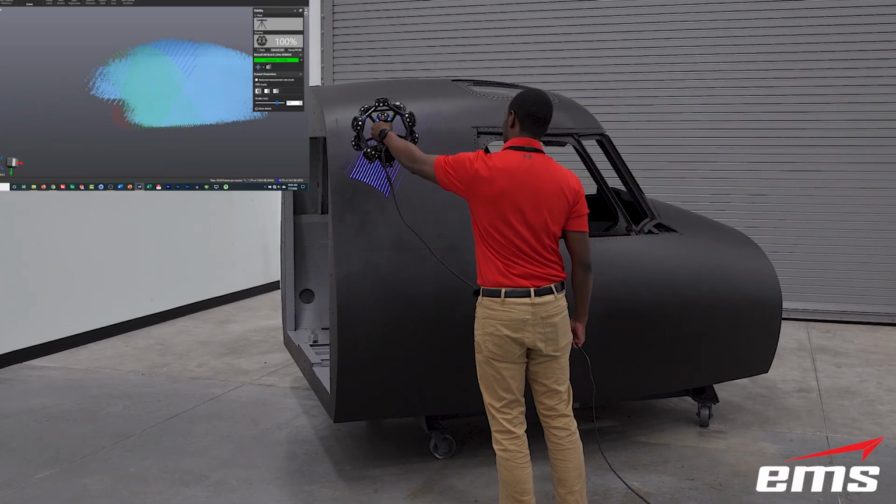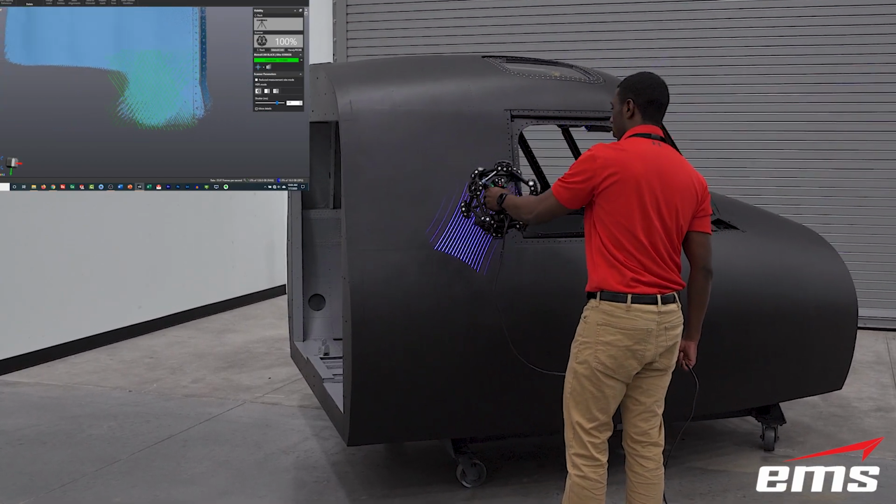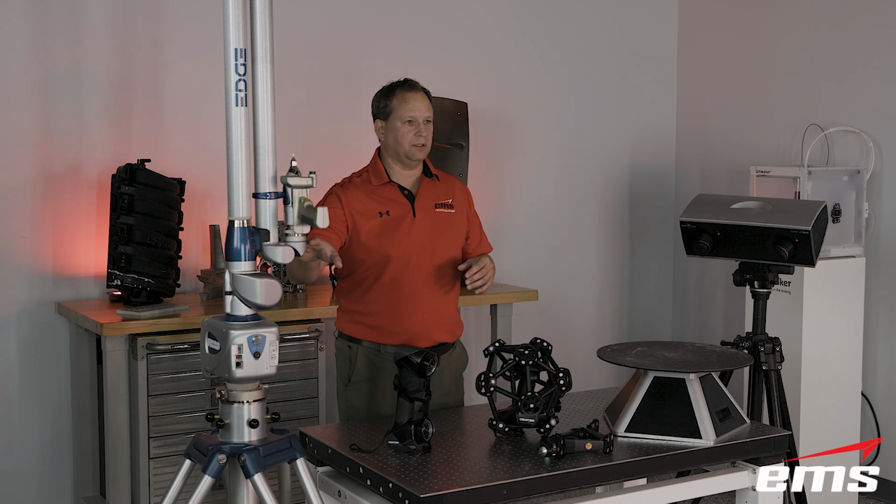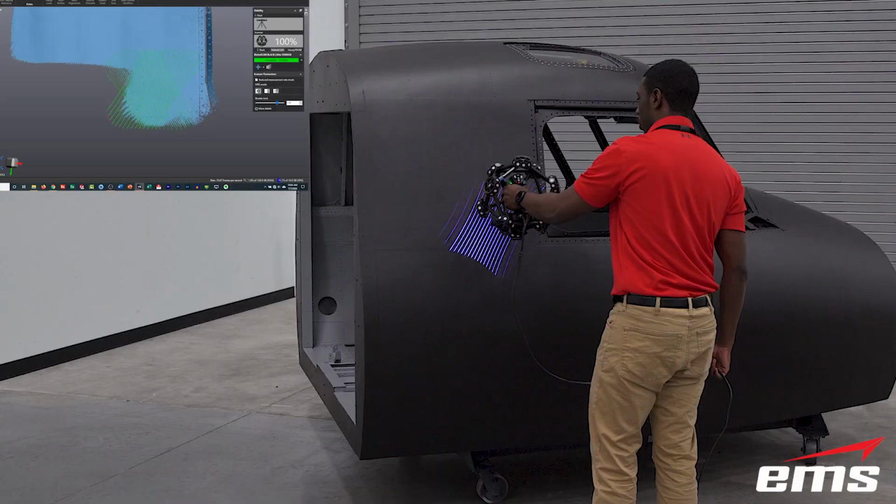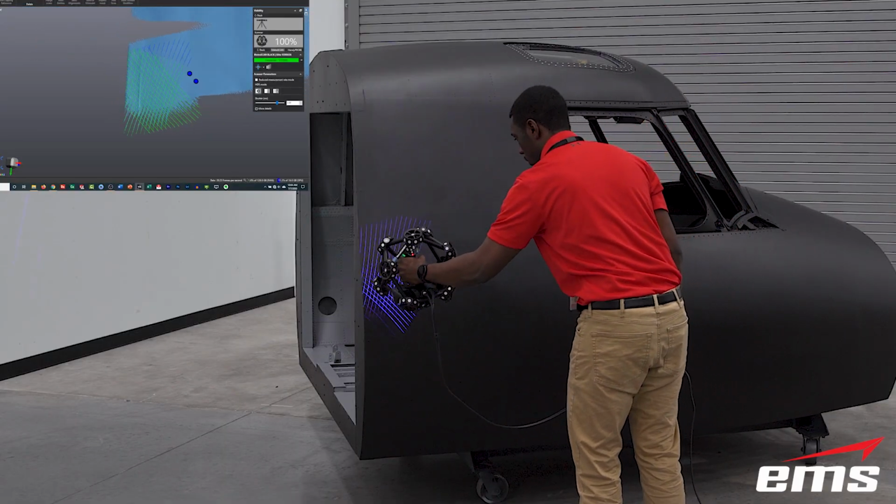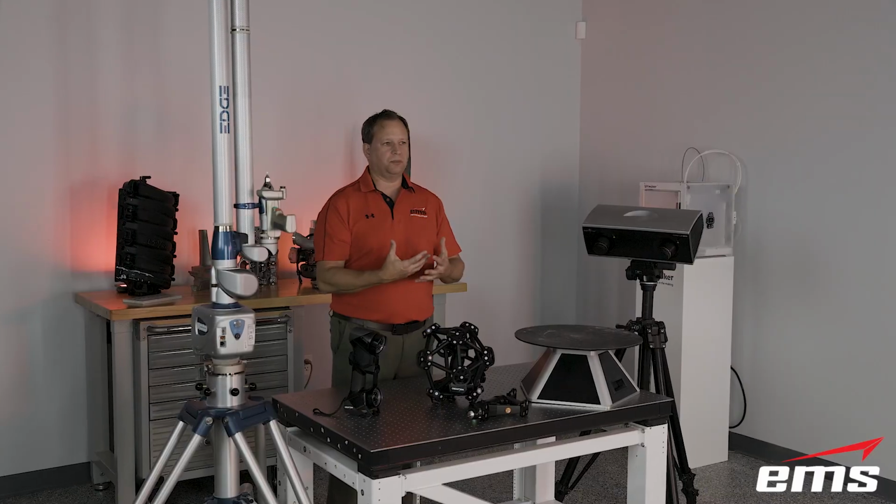The optical systems are by far the fastest systems out there, and the bigger the parts get, the faster this gets. So this particular model has 30 laser lines, okay? This model has a single laser line. Do the math. This one has 22 laser lines. So it's significantly faster just because of how much data it can collect because it's using so many laser lines.